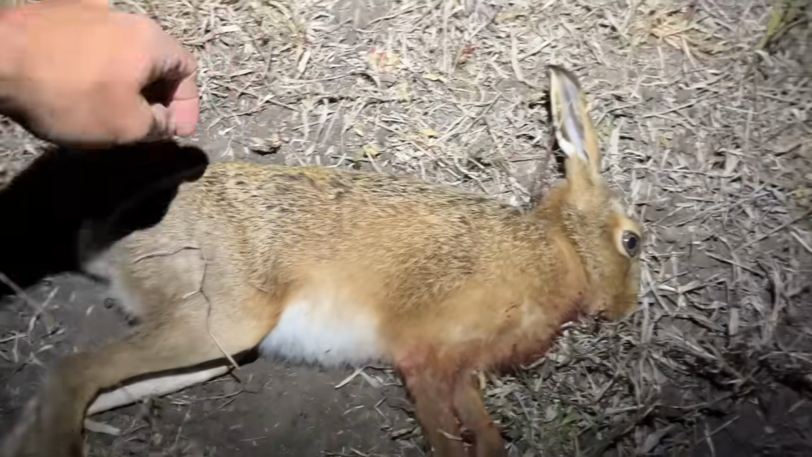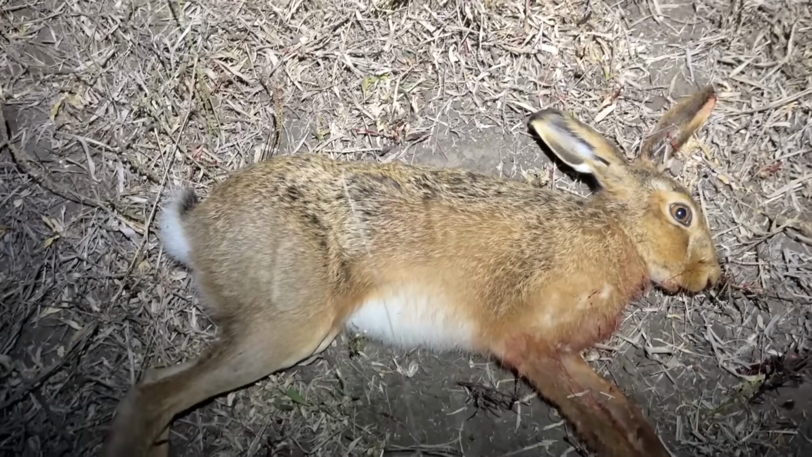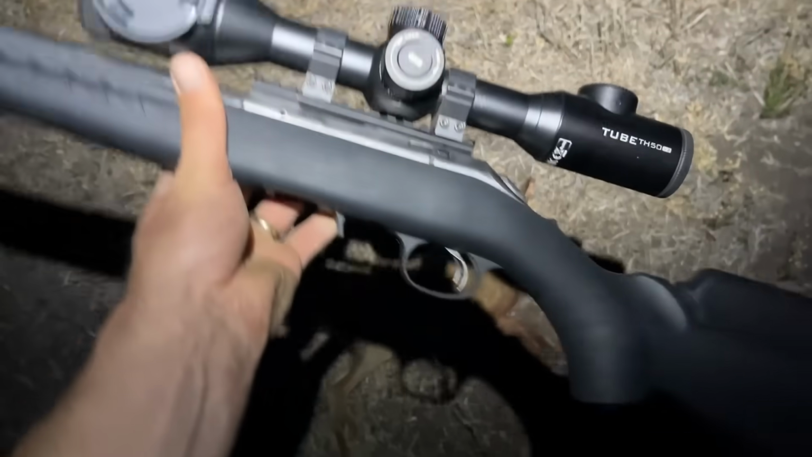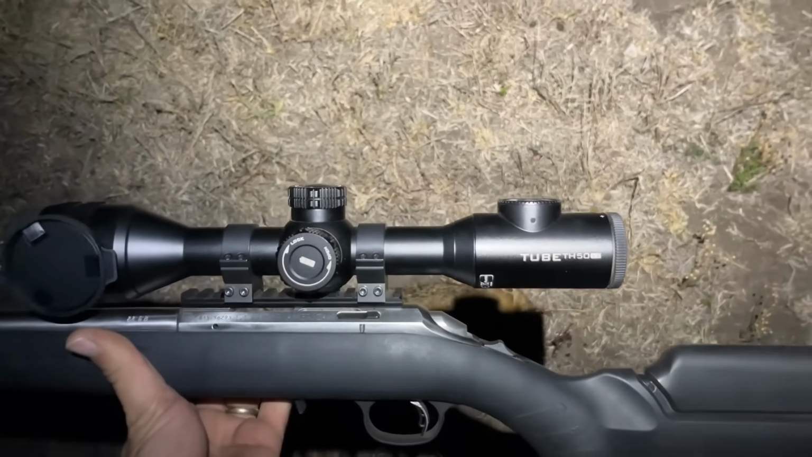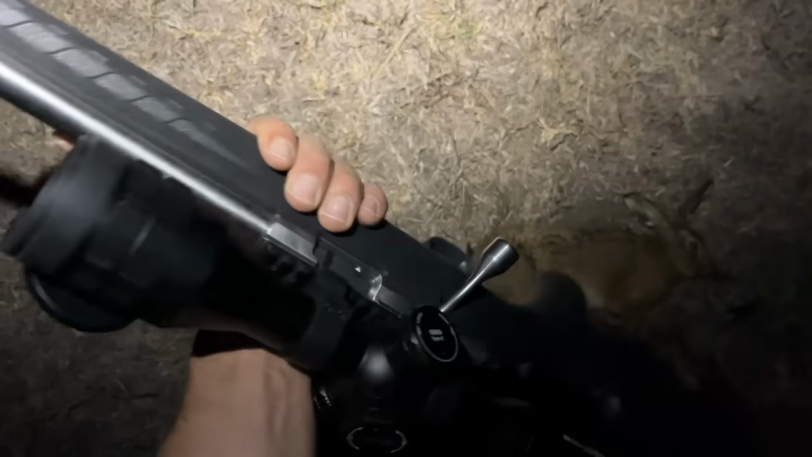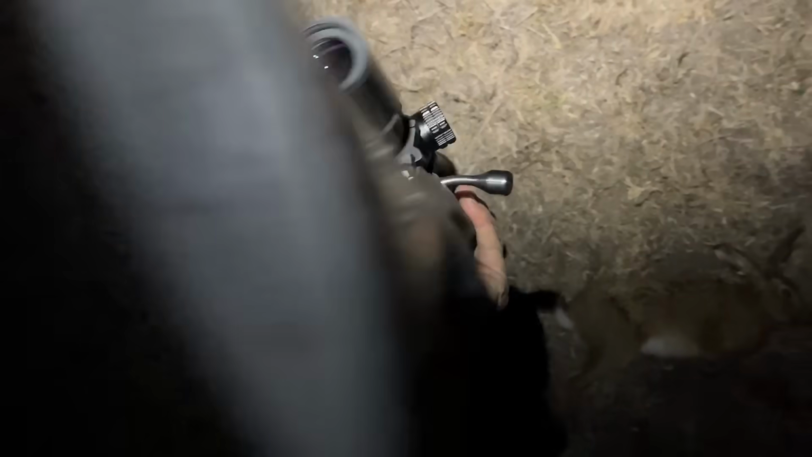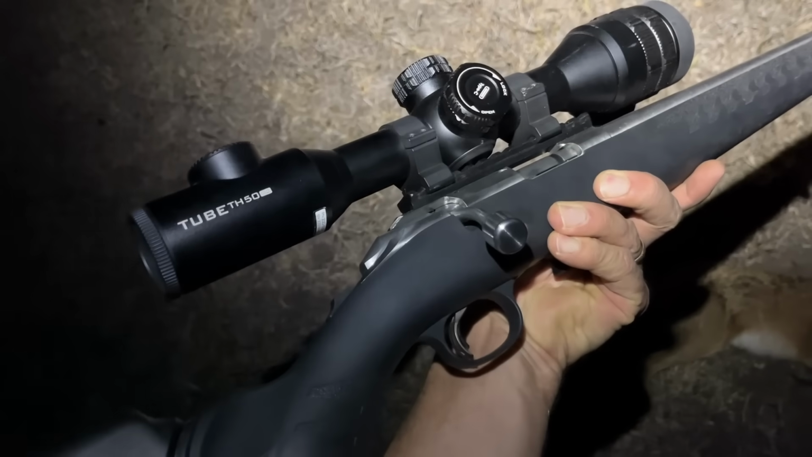This is the first one I got. Another headshot. So yeah, this little tube TH50 is doing its job really well. It's a great little scope and a great little rifle.